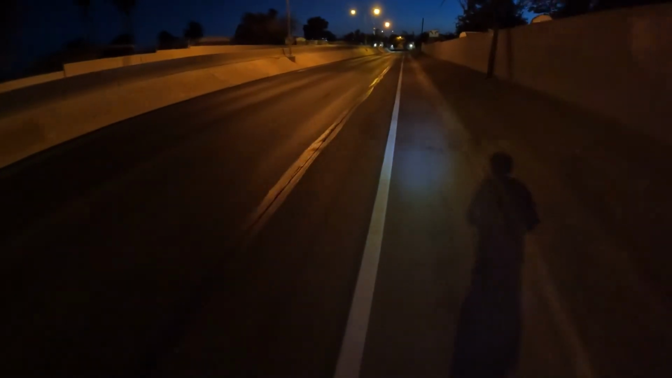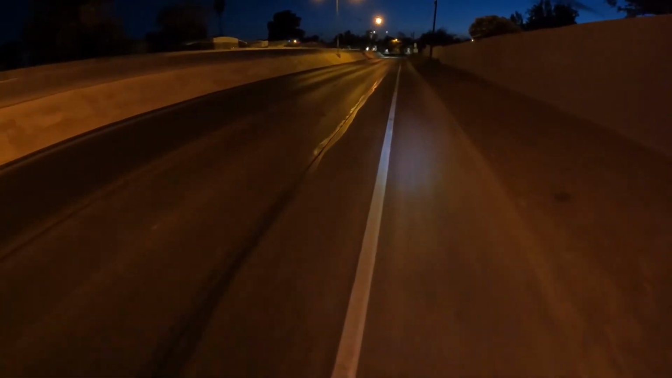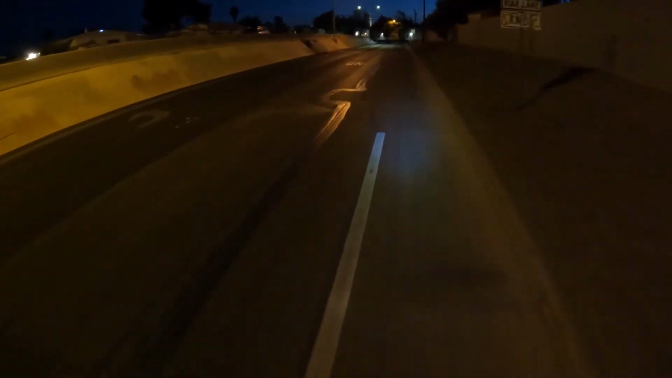I was a little worried about riding this thing through such a crusty neighborhood at night and only being able to go 19 miles an hour. But it's a non-issue. Nobody cares. Nobody will mess with you. I can go out and do my thing, and it's all good.